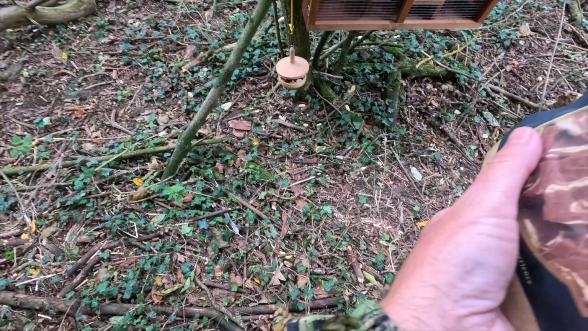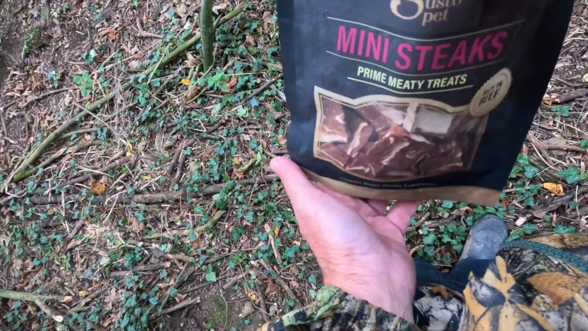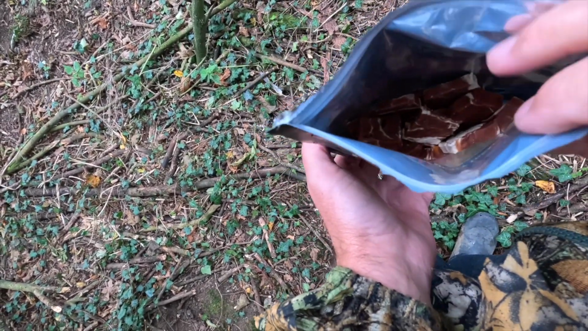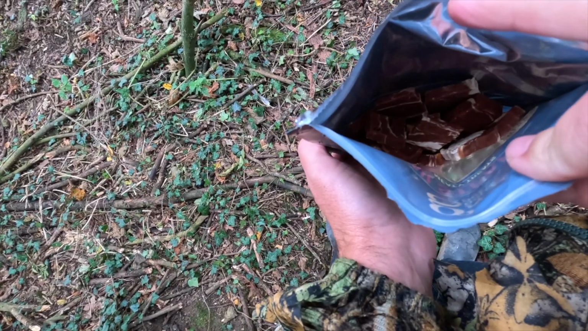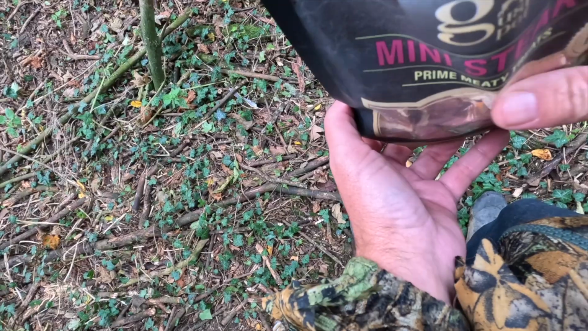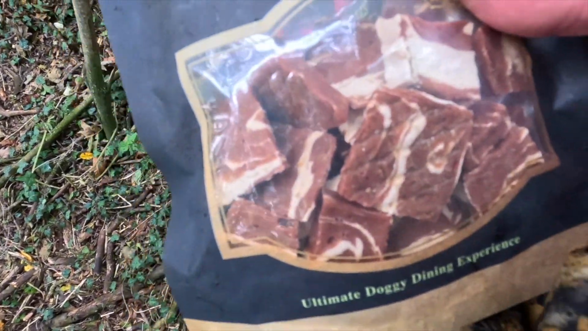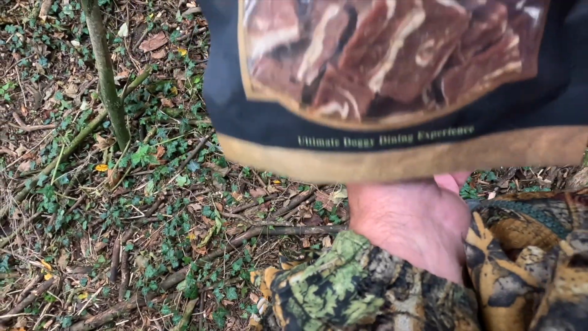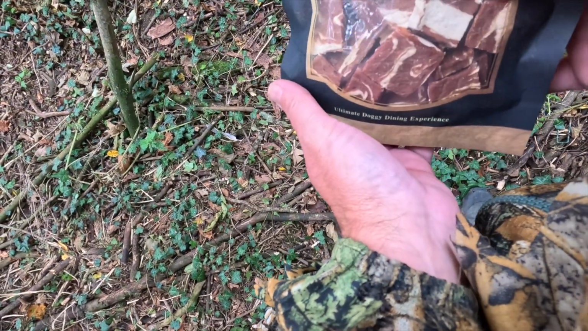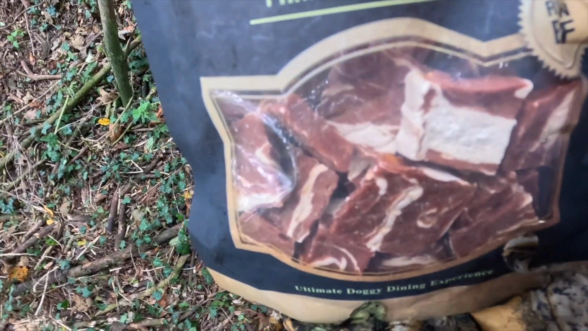So I'm trying to hold you under my arm at the moment so I can use my other arm. This stuff, seriously, it smells like Bovril or Bisto. Normally, when I look at a dog treat that looks gorgeous, it smells disgusting. But these, I think I'd eat them. These are prime meaty treats, mini steaks, rich in beef.